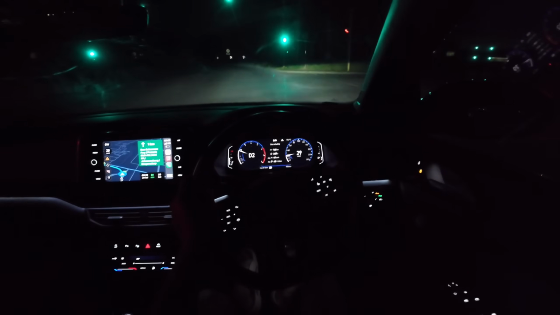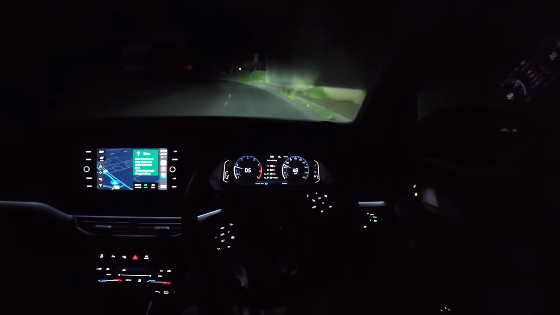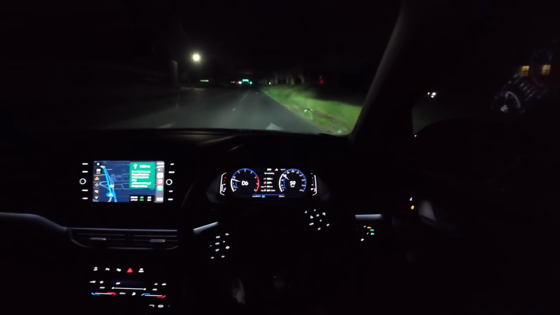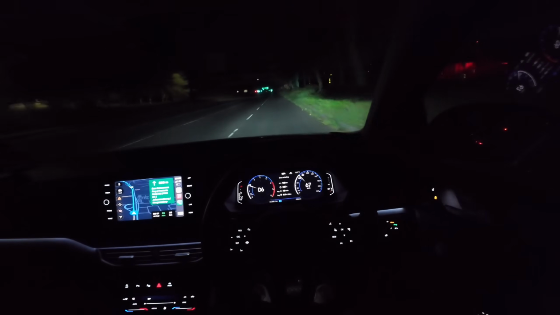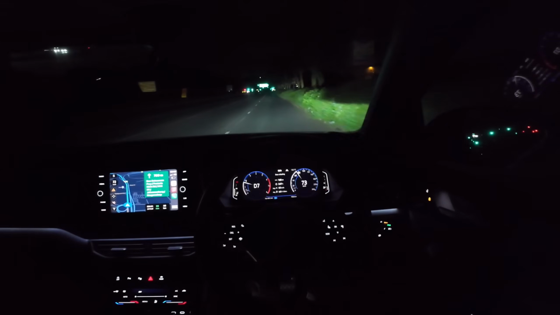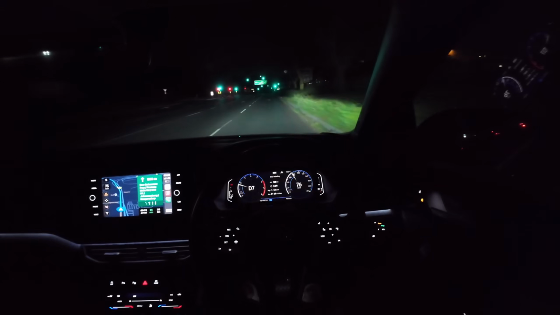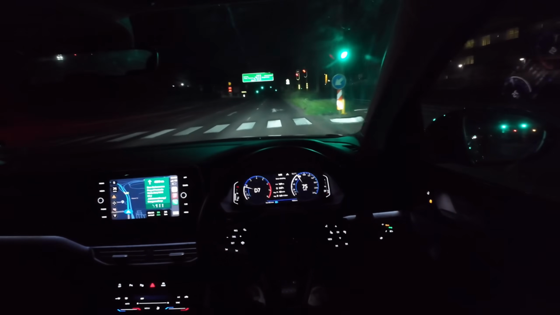And yeah, I would pick this car over the Polo any day. Any day. The only drawback with the T-Cross is you can't get it with a sunroof. And in terms of looks, I agree the Polo is probably the better looking car, but just the experience, that SUV feel that you get out of the T-Cross, it's just unmatched. As a package, this just works a lot better.